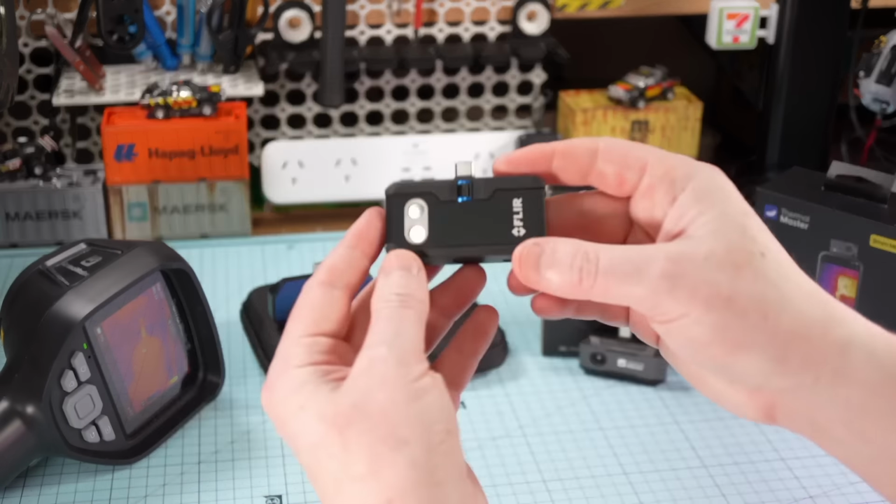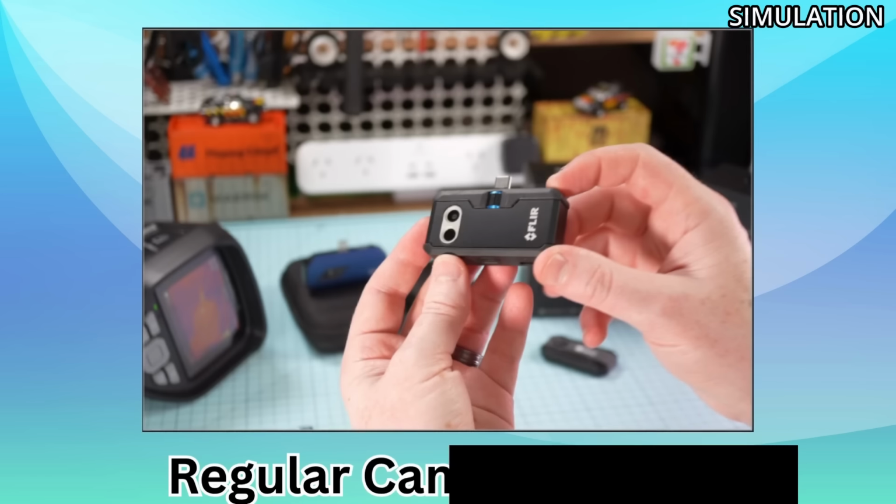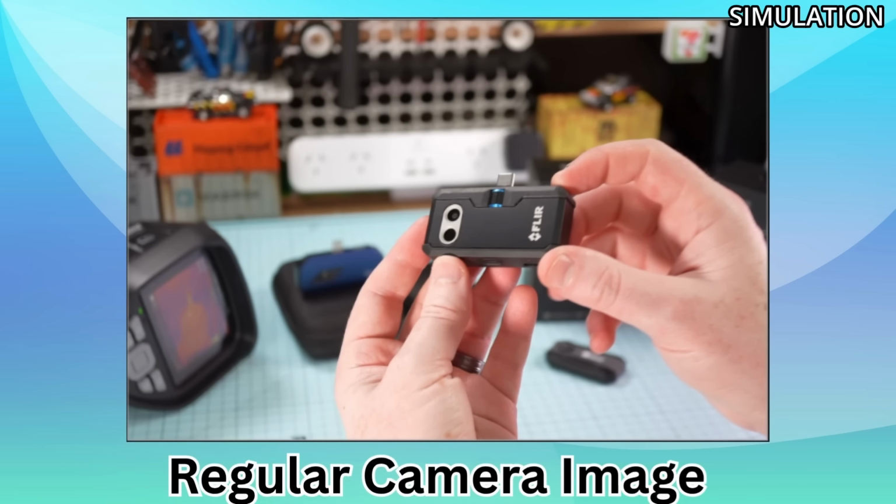If you've noticed those lines, it seems to be a bit of a gimmick, which in my opinion seems to mask over what's actually a pretty low quality thermal image. I'll show you what I mean. First, say this was our actual thermal camera image. Blurry, fairly low quality. But if we take an image from another regular camera, like the onboard webcam on the